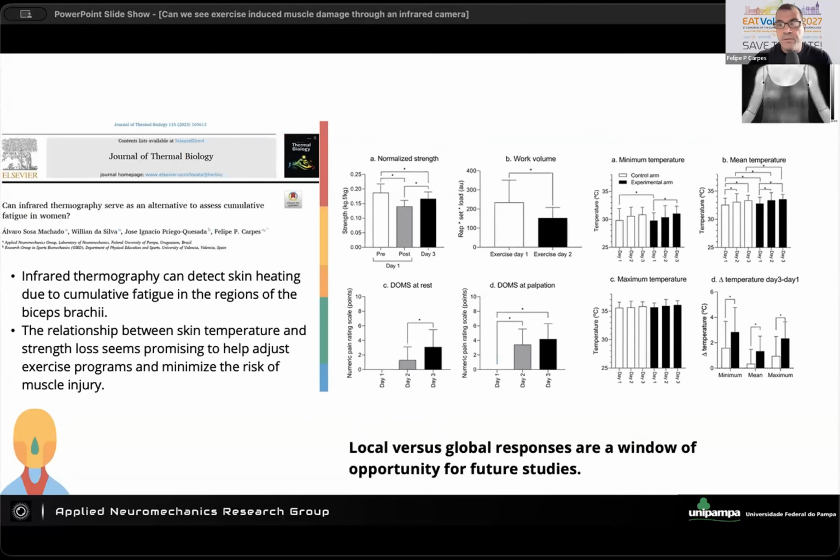And finally, one of my observations here is very aligned with the talk that we just heard from Barlow, that we have these local and global responses, which from my perspective is a window of opportunity for future studies. Sometimes when you have a very small muscle, we have very clear results that align with all the theory behind the hypothesis of a relationship between damage and changes in skin temperature.